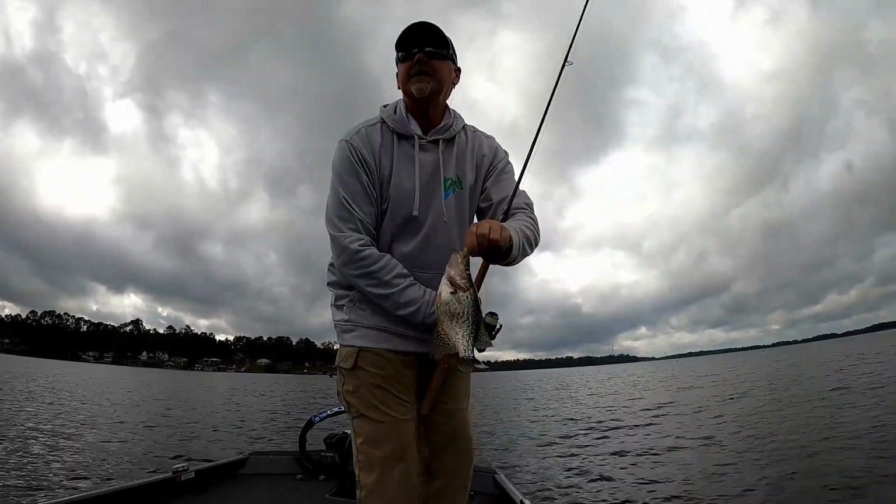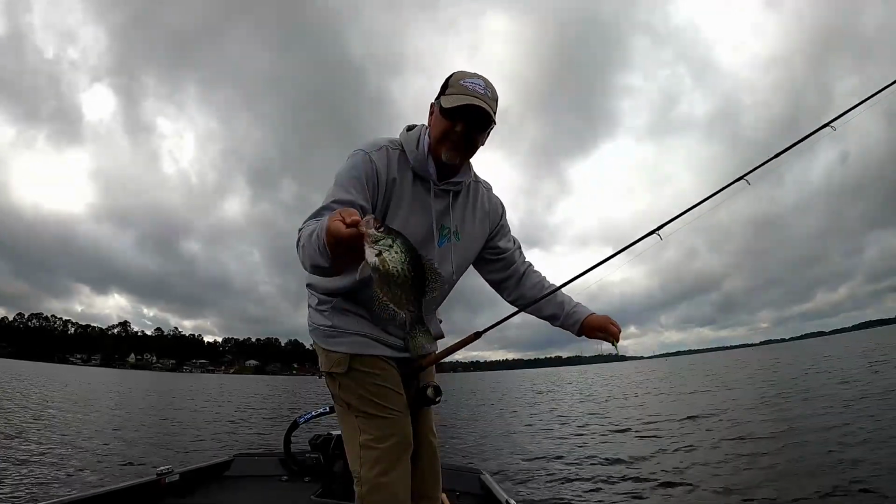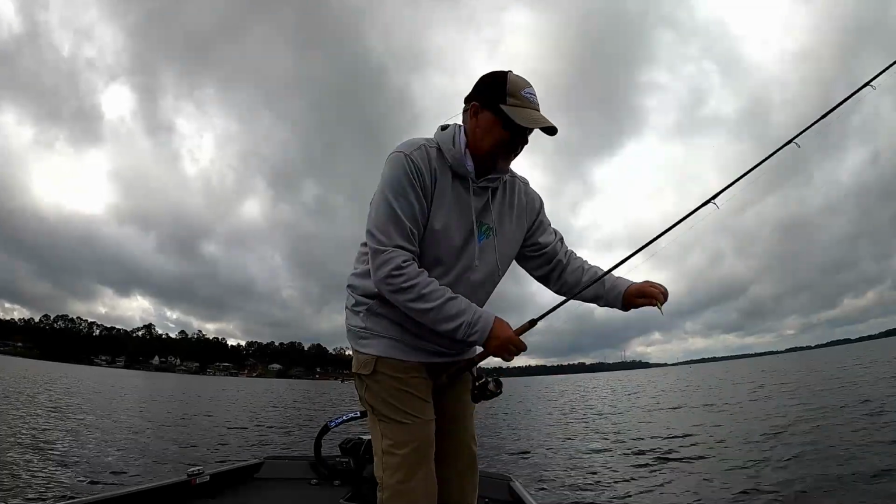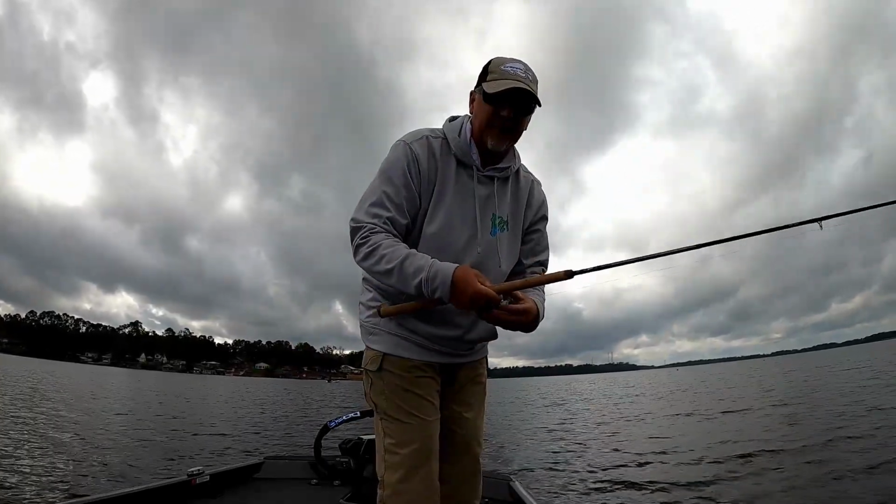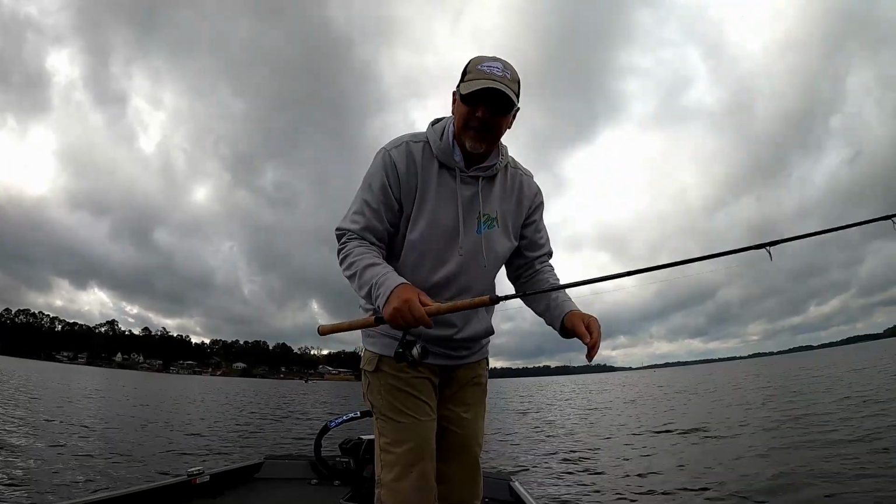Little guy. Well, guys, I looked around out deep in the channel on the south end of the lake and I wasn't seeing anything. So being that I saw some shallow next to the boat ramp, I decided to get up shallow, and I am seeing some fish shallower right on the bottom.